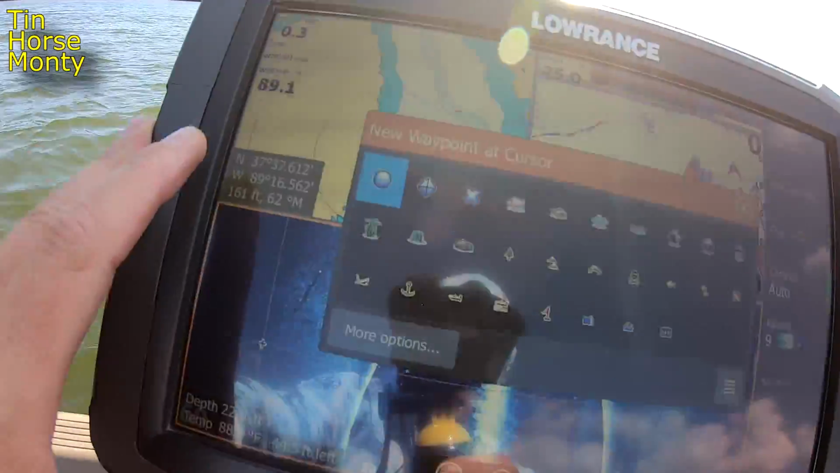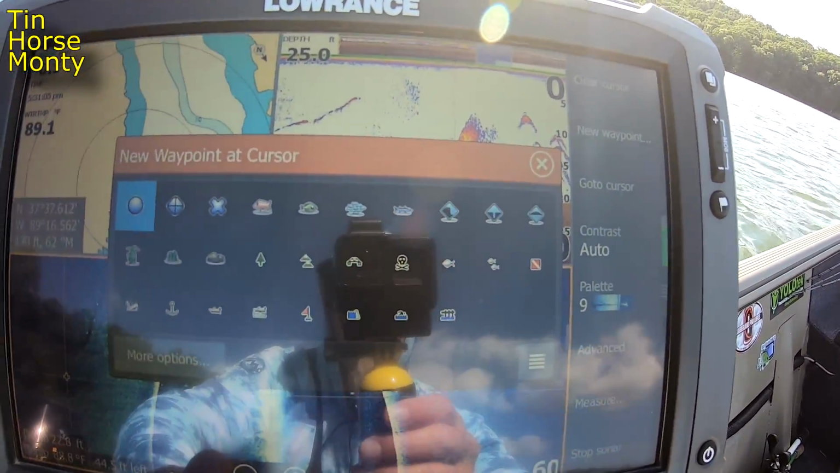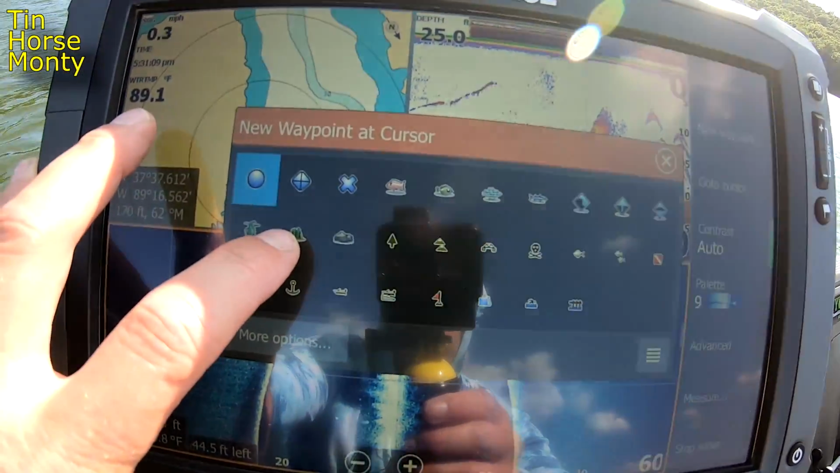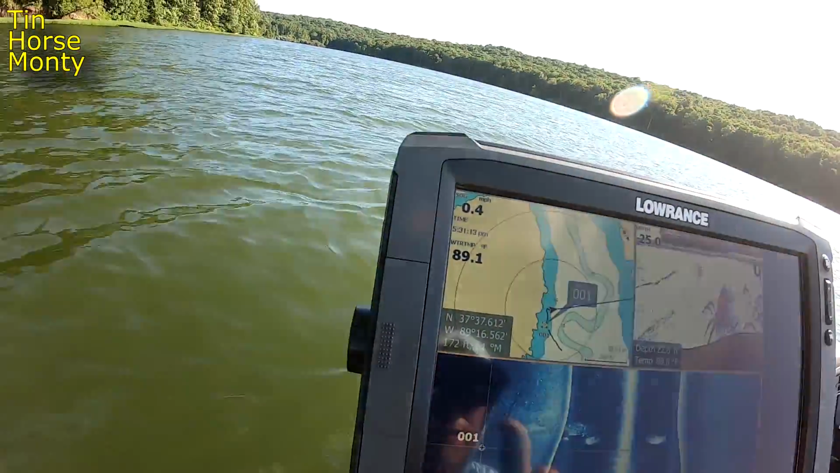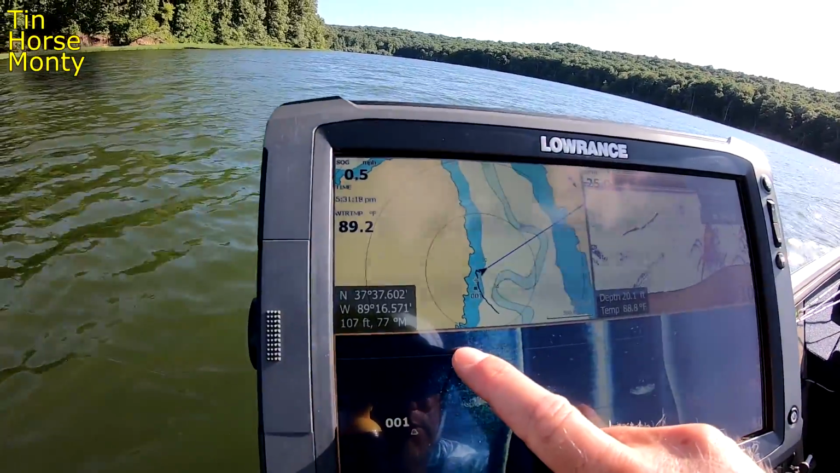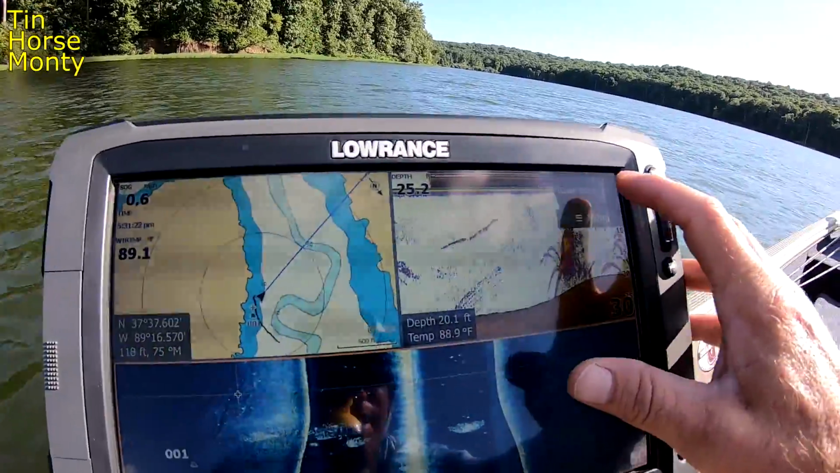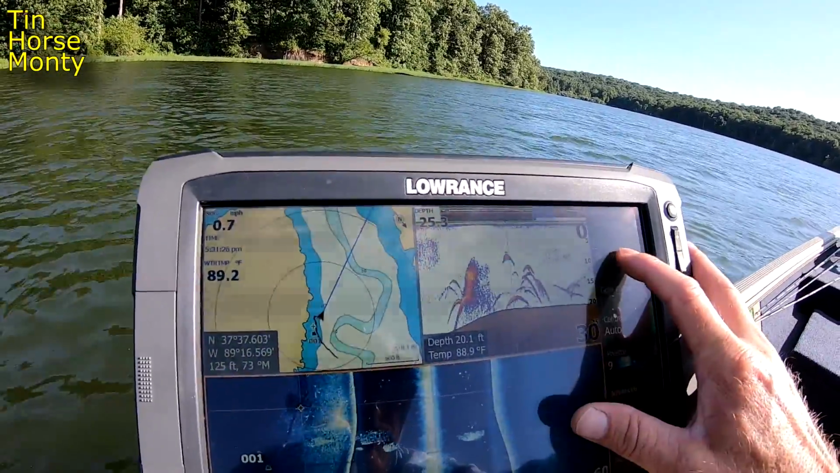And what I like to do, you got lots of different options, different emojis or whatever you wanna call them, but a lot of times I will just hit this little brush pile, you know, it's a little wood thing. I'll hit that, and then I'm gonna come back up here, and I'm gonna hit the other side of that. There's fish on that too right now. So I'm gonna go to menu. I'm gonna move that a little bit again. I'm gonna hit new waypoint.